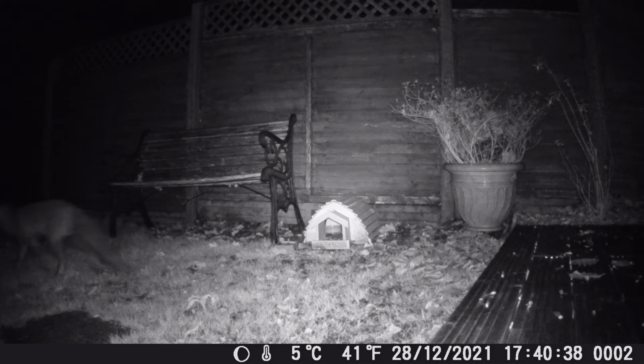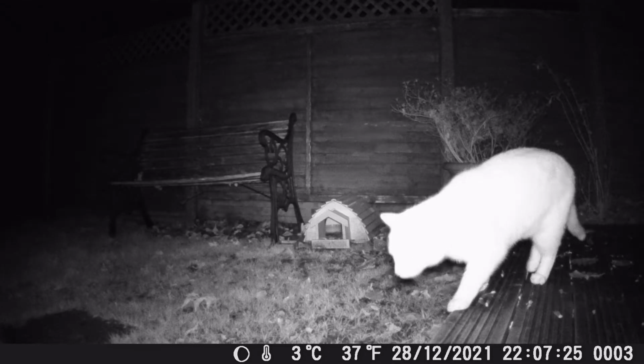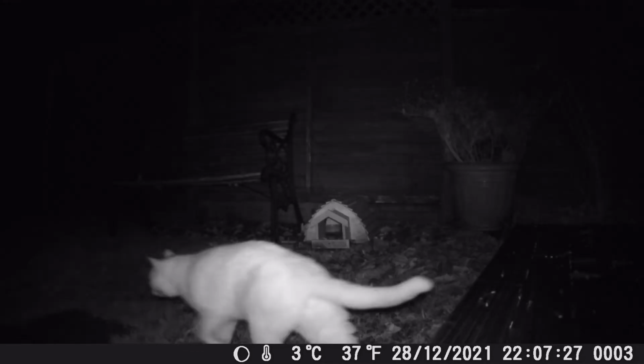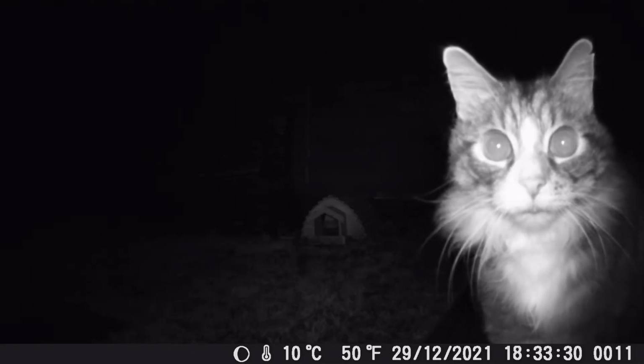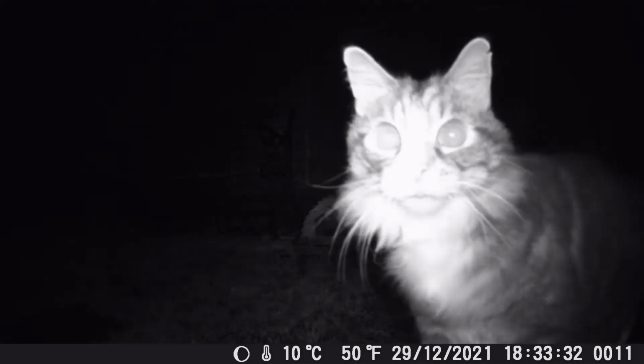We've got some lovely shots of some hedgehogs going into the hedgehog house. Not forgetting, of course, I'm always surprised by how many cats we have coming into our garden. Here comes George. He obviously has just spotted the camera and seems to think that it's his moment to shine.